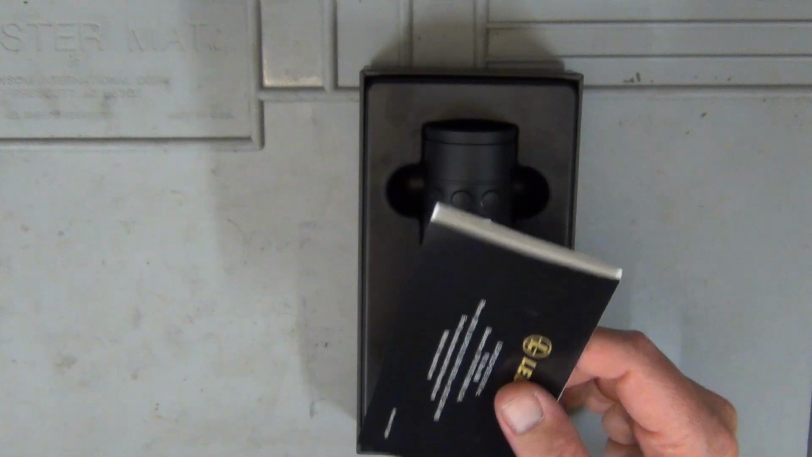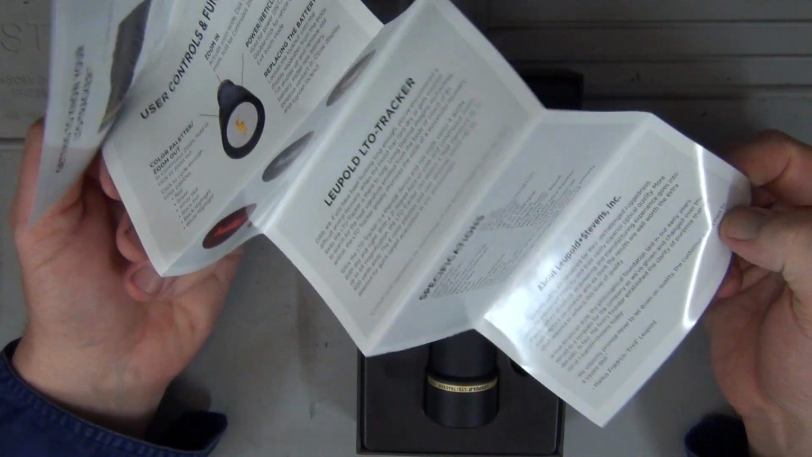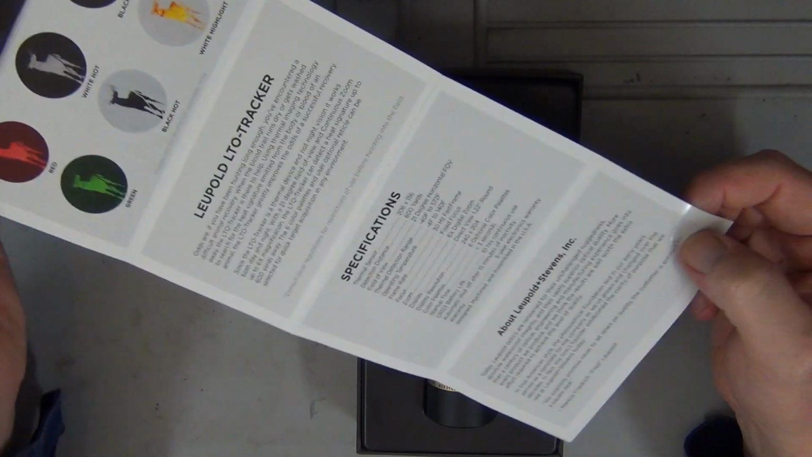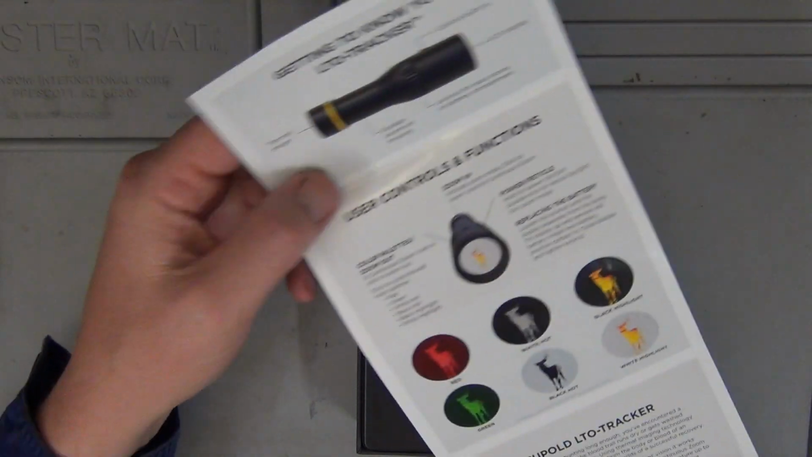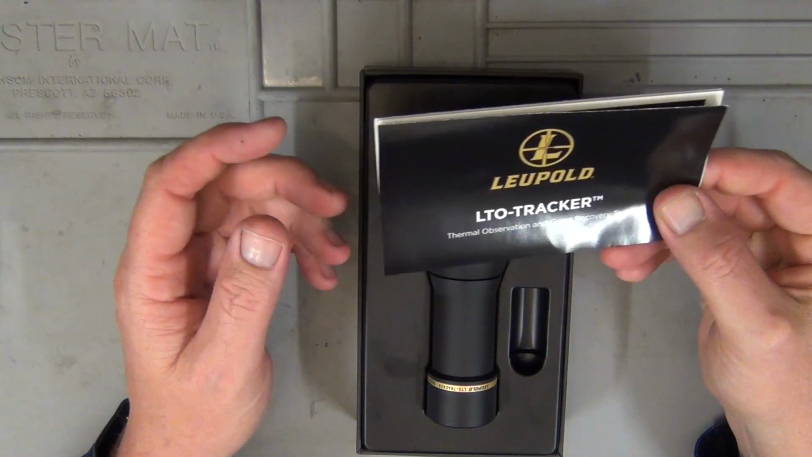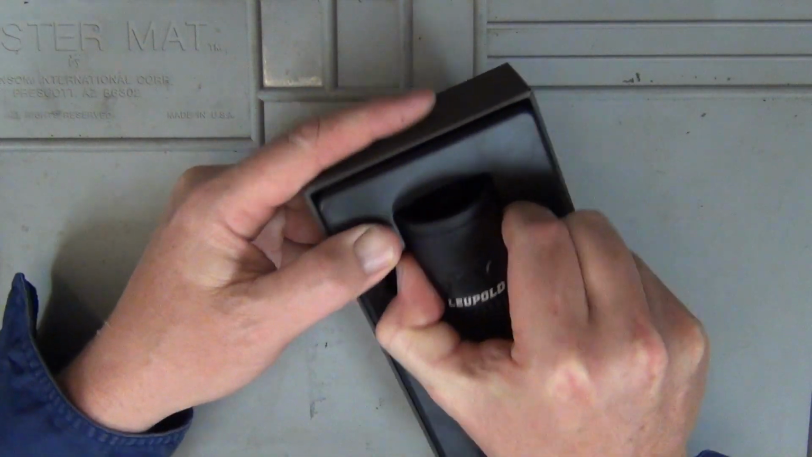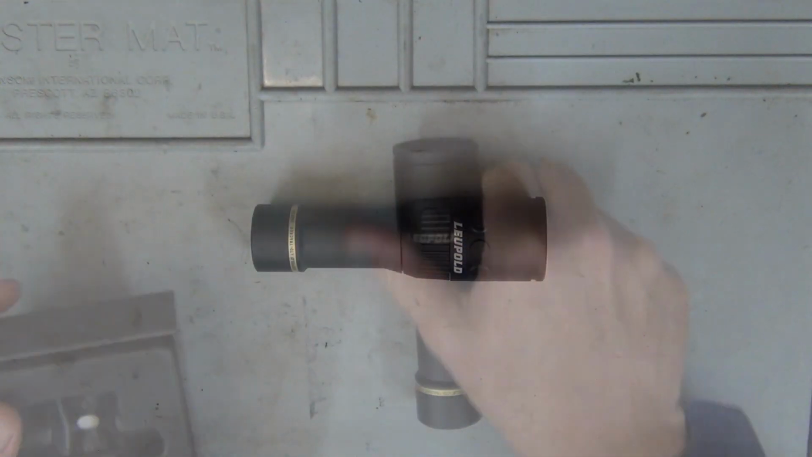Okay, so not too much in the pack, pretty straightforward. We've obviously got some information here. I guess it's more on the specs and a little bit about the controls. So a combination of, I guess, promotional material and instructions all in one. Then we've got the LTO itself.